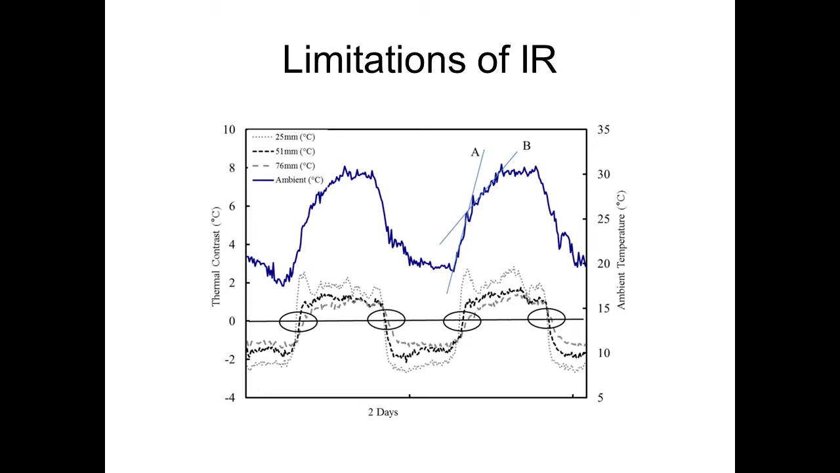This is 2 days along the horizontal axis in time here. That develops at a different part in the day. So if you were, for example, looking for a deeper delamination, you might go later in the day. A shallow delamination might be more apparent early in the day. In this case, these data are for an area that was never exposed to sun, so this is just the ambient temperature effects of something that's in the shade.